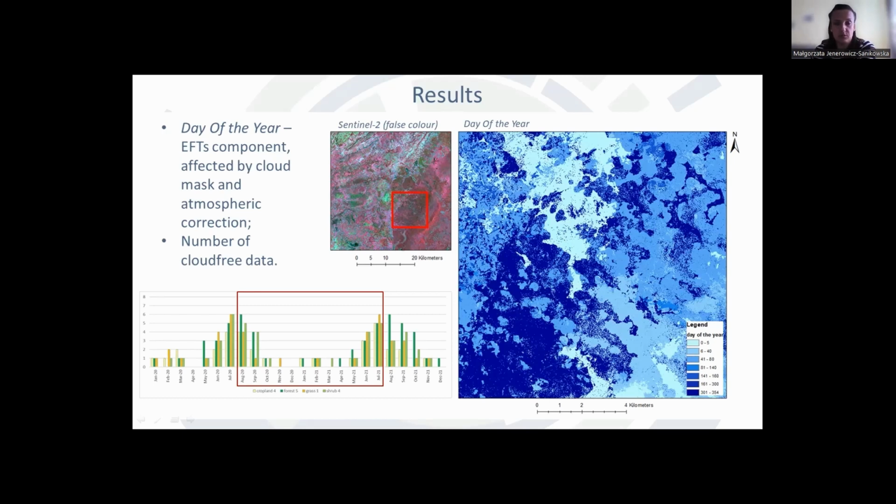Additionally, you can see at the bottom the histogram, which presents the number of cloud-free data for selected polygons, which we were analyzing in the period from August 2020 to July 2021. And you may see that in the rainy season, we deal with just 1 image per month, and in December, it's 0.